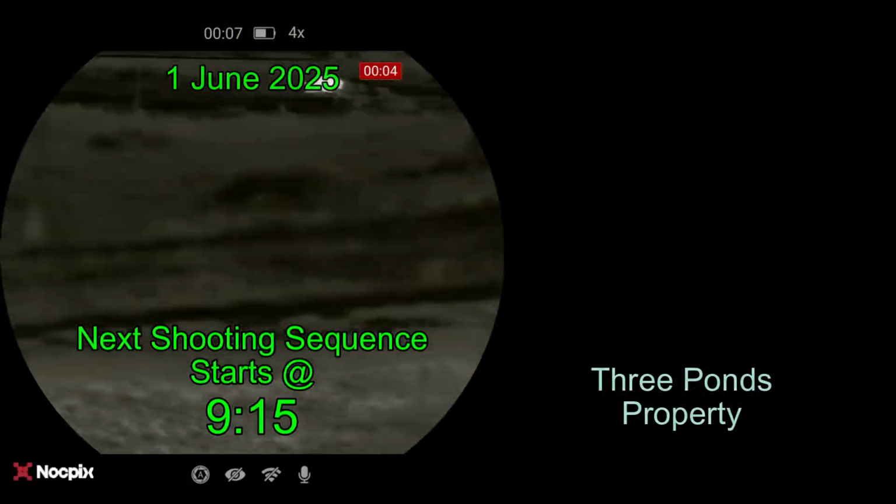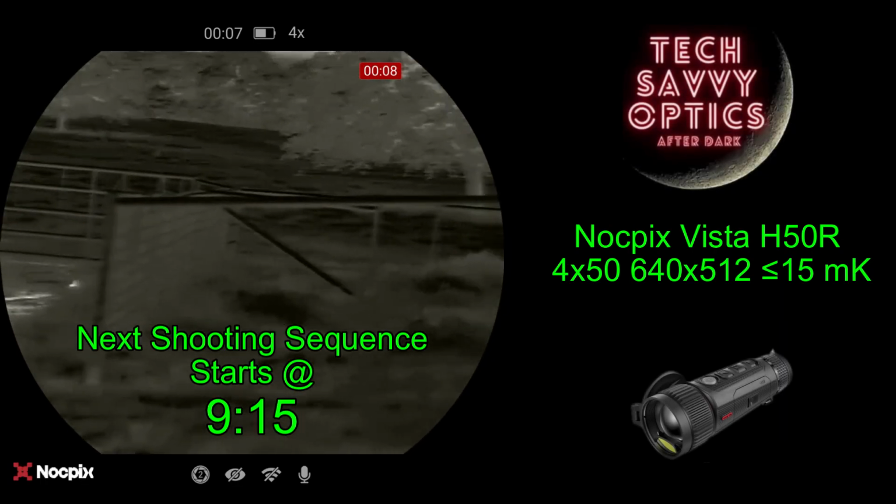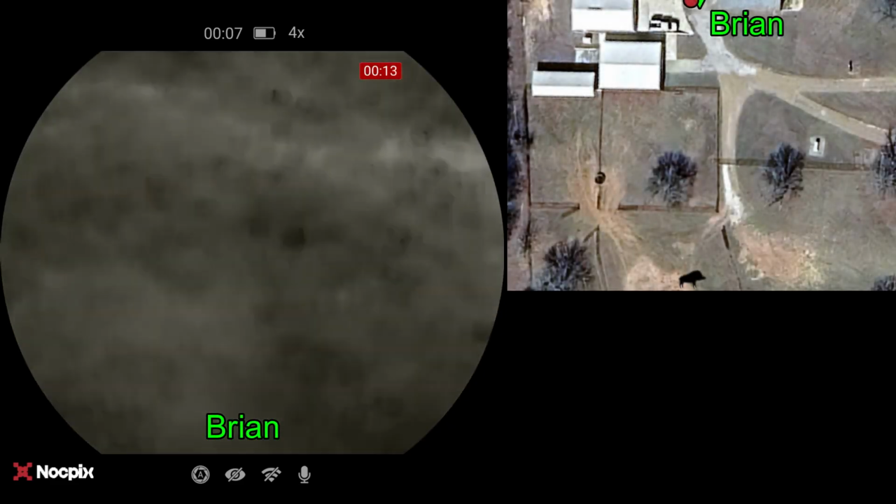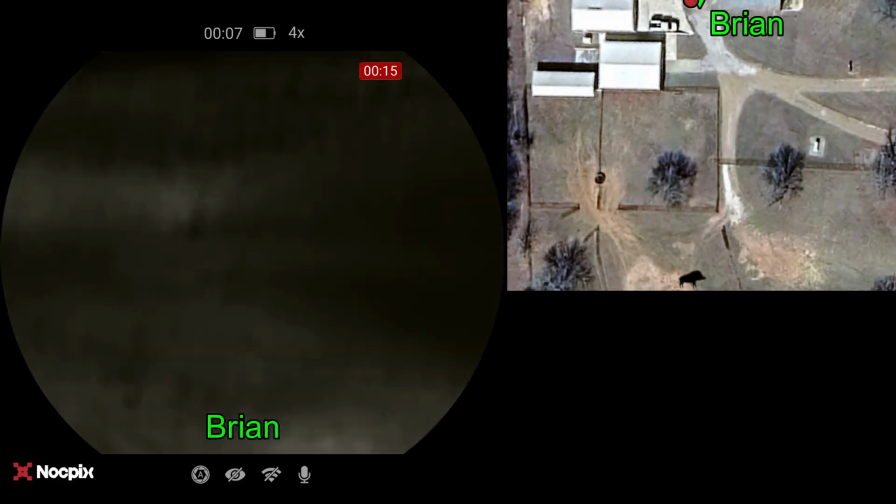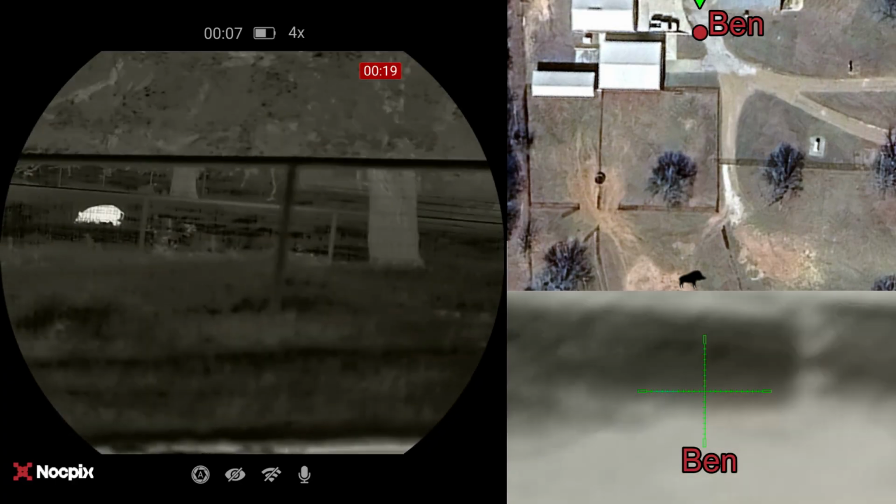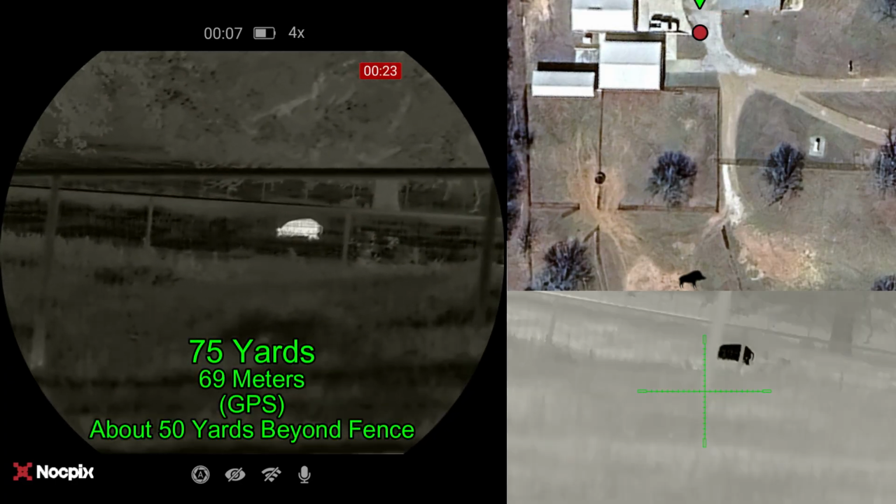We drive into the landowner's driveway. We get to the end of his barns, and Ben says there's a hog out there about 25 yards beyond the fence. And we're gonna have trouble shooting through that second fence. So he already had his rifle with him. I told him just to get out and go ahead and go shoot the hog real quick, and I'll get video from the truck.